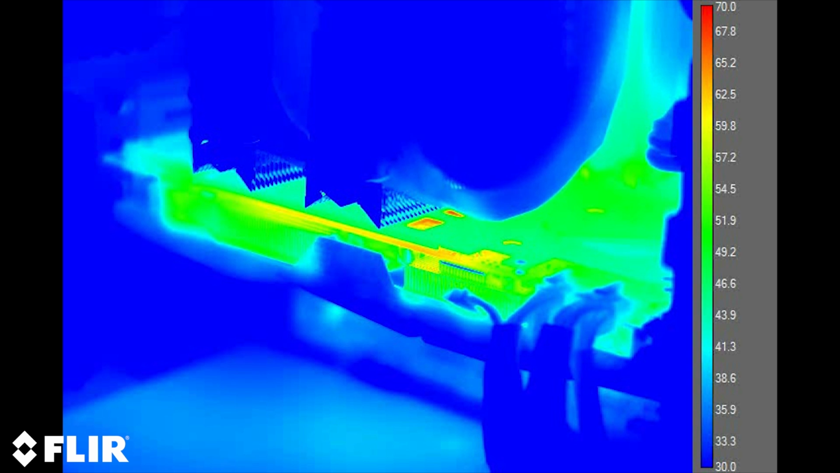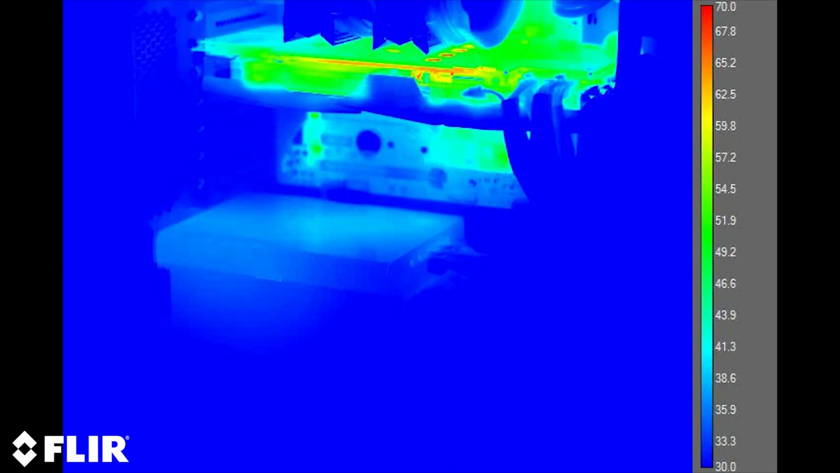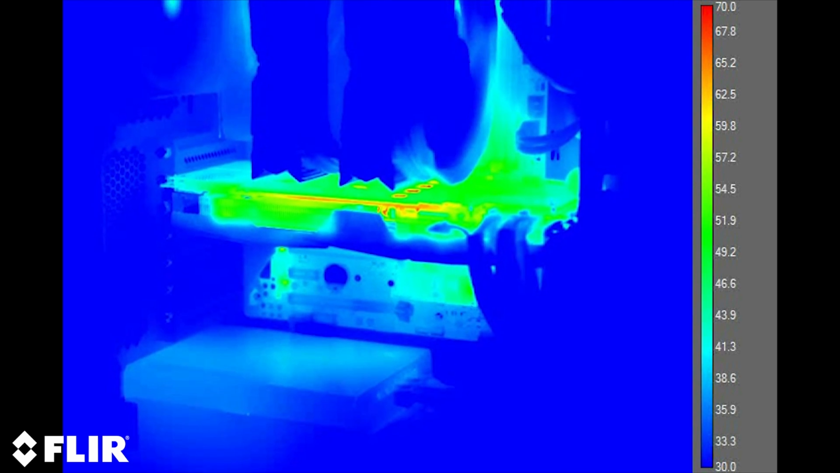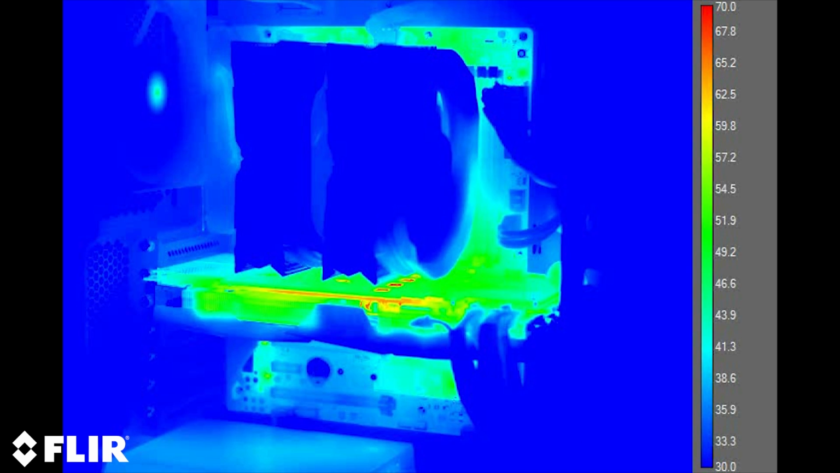And there were also quite many attempts to cool a gaming PC by just placing it in the freezer, because it is really cold and air cooling alone works really well if the air is really cold. But the problem is the energy that a gaming PC uses, around 300 to 500 watts, is going to heat up the freezer really fast.